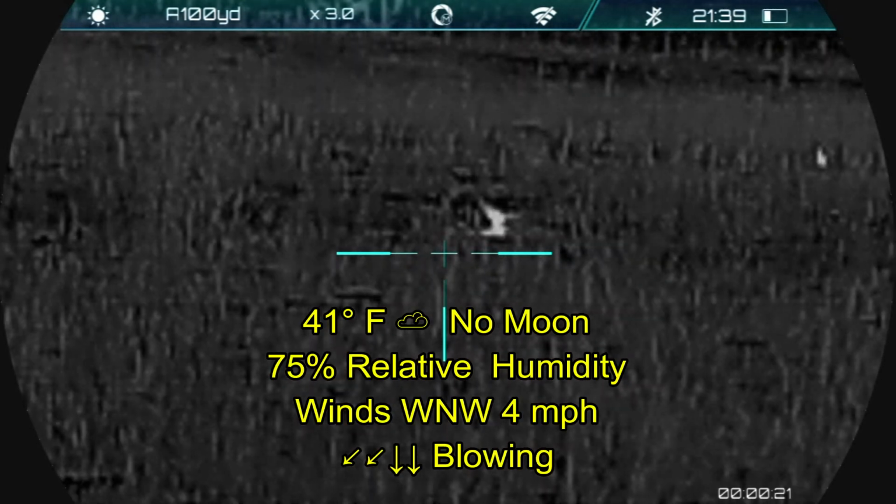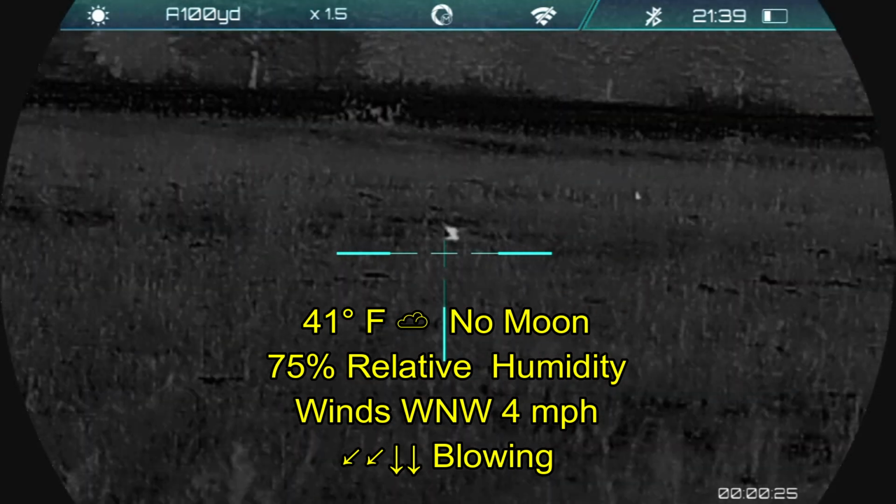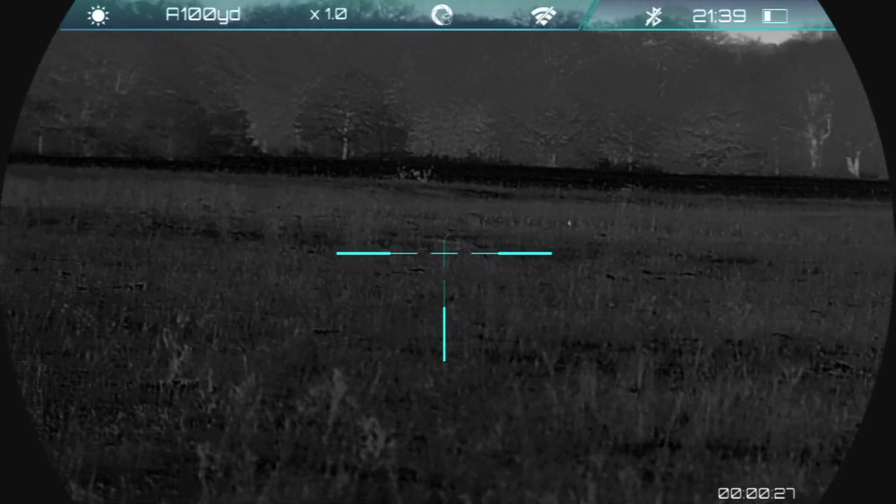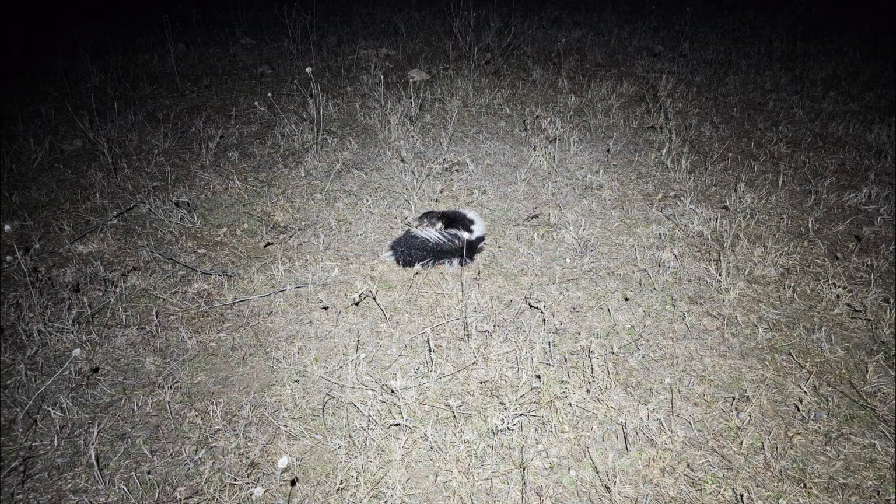So the wind was blowing towards me at this point, and usually I would consider that as wind being in my favor, but when you're shooting skunks, the wind blowing towards you is not in your favor. Due to the carnage, I had to choose my camera angle carefully for this shot.